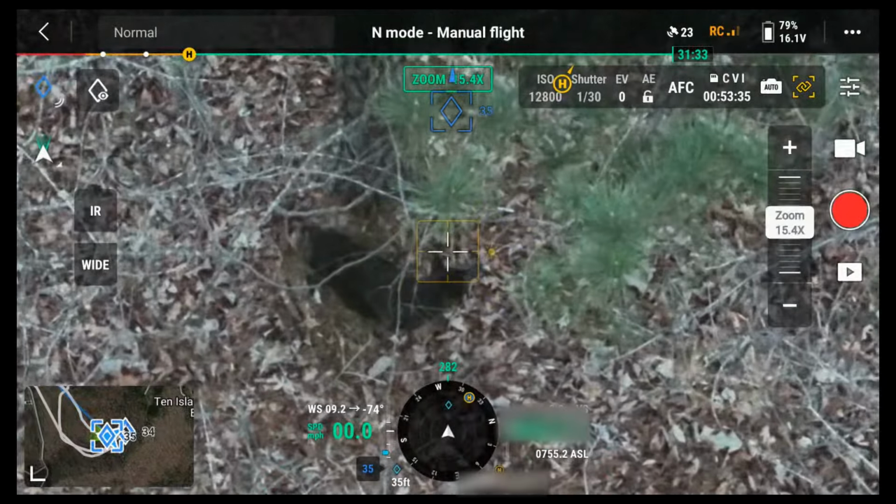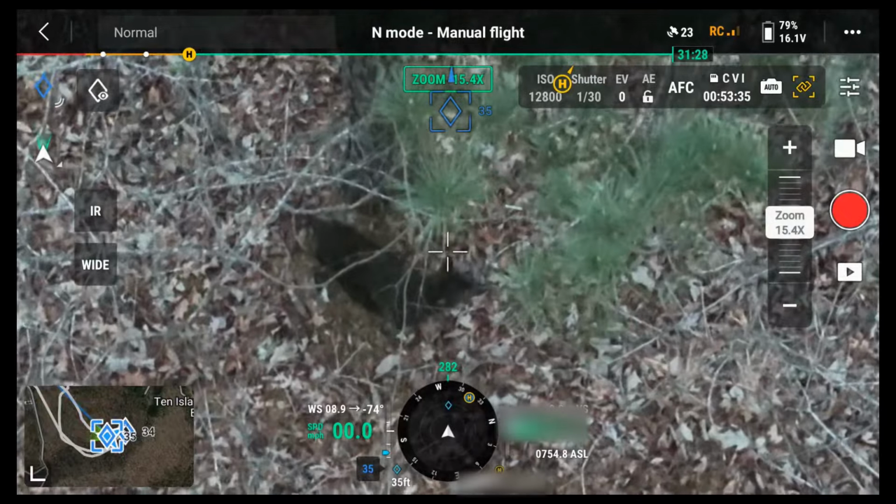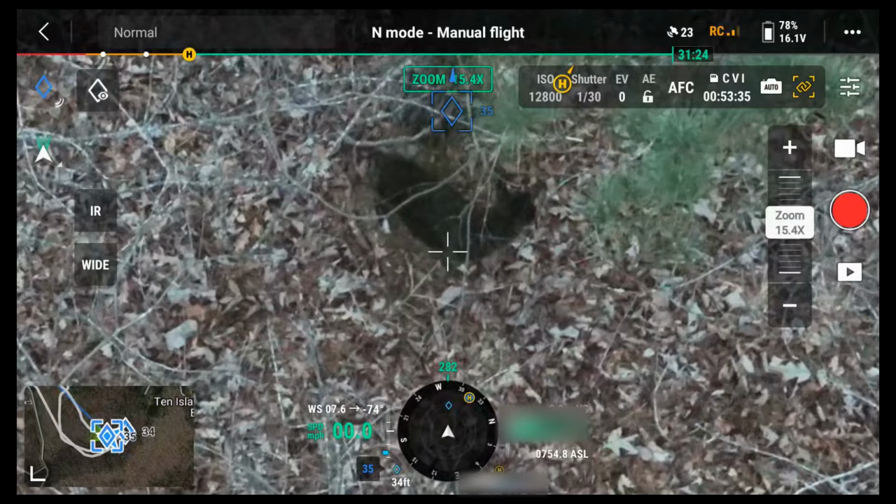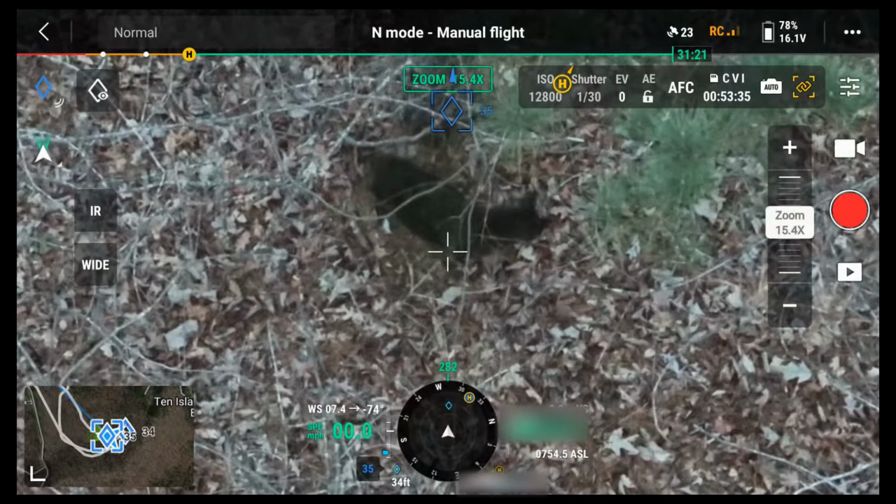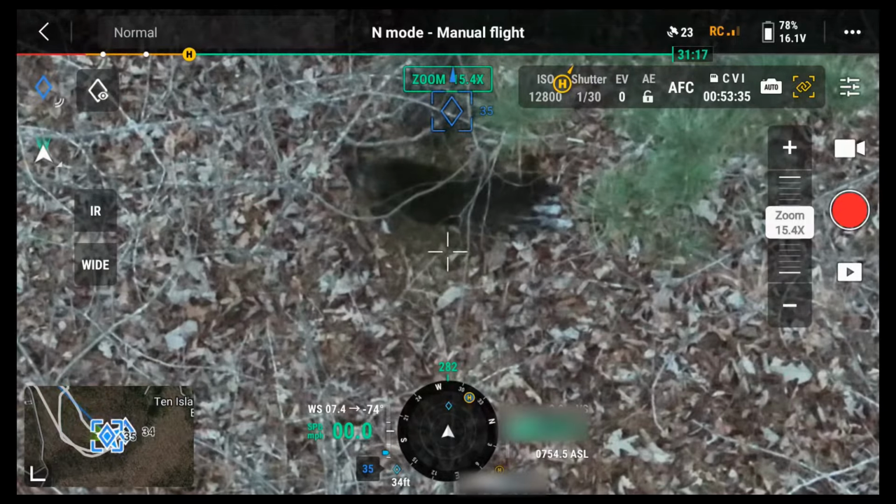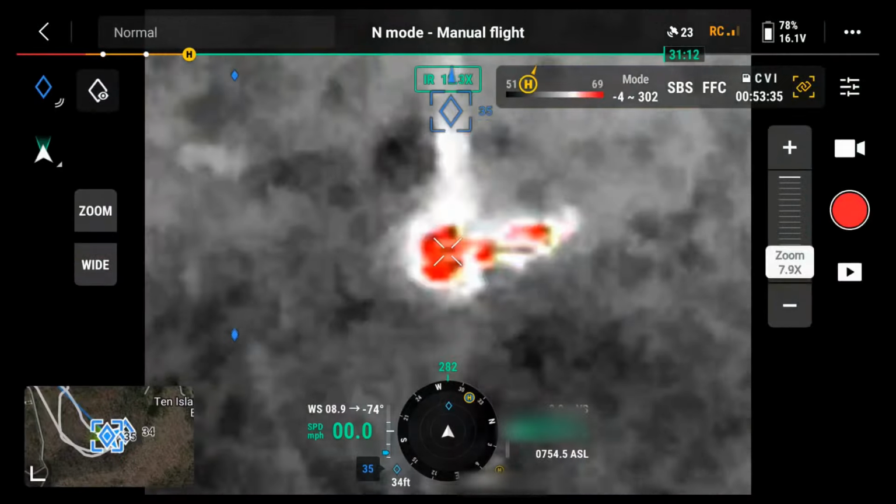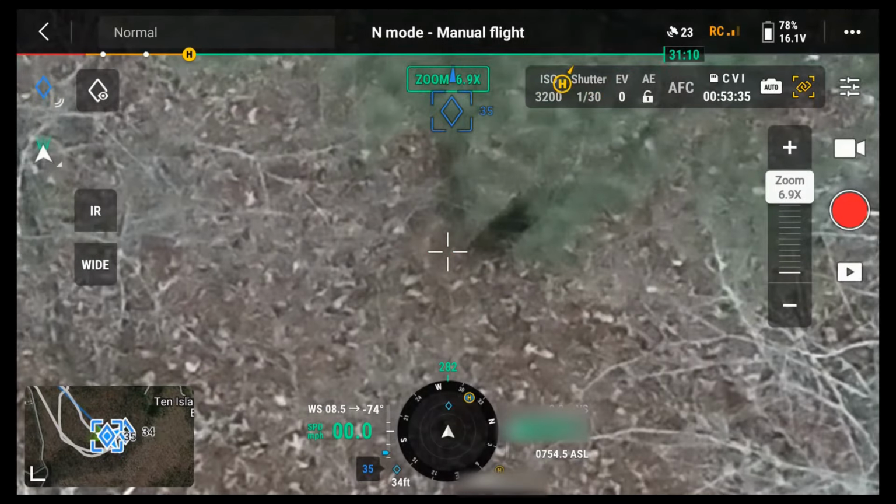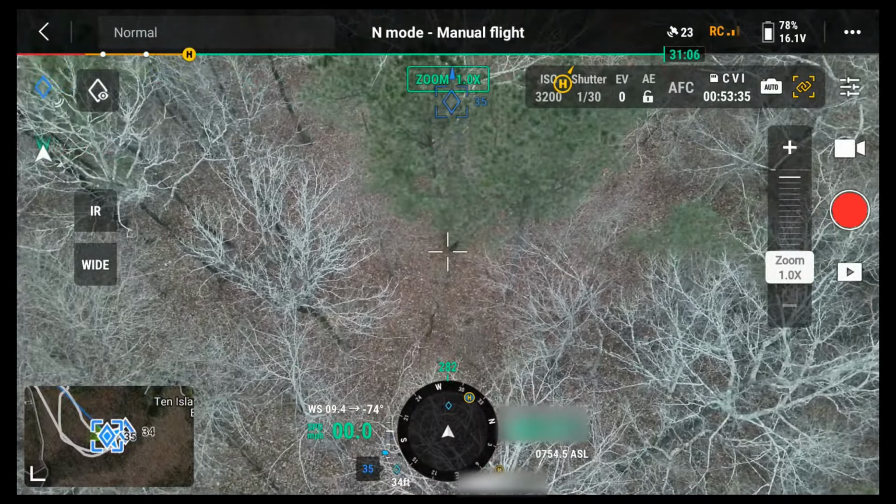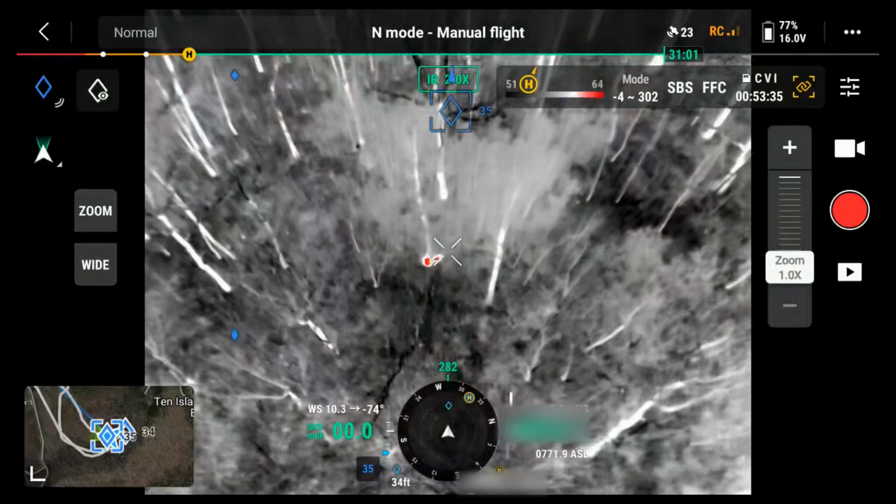He's a big boy. Not a bear. Coyote? Yeah. White feet. Oh, look at him. I was like, why won't that thing leave me alone? He looks old. He's cute, though. Probably wouldn't act cute, but he's cute. Yeah. I told you, he wasn't far from that deer. So, that's him.